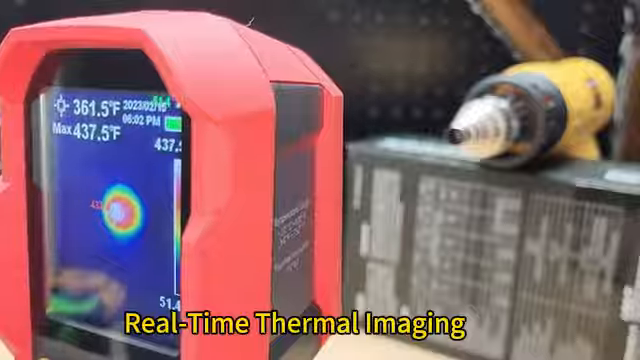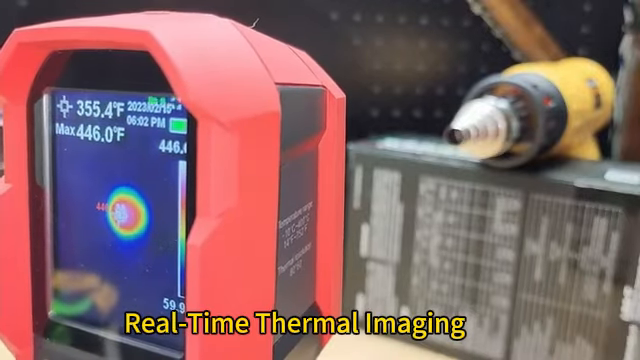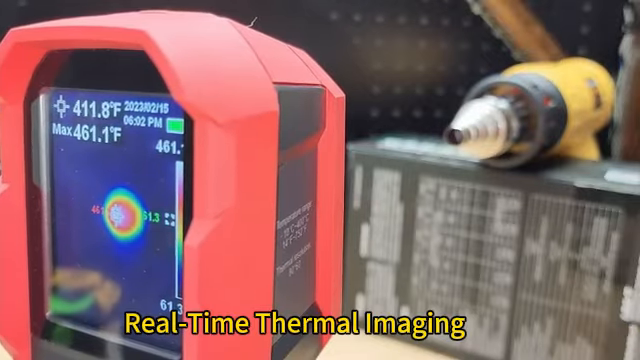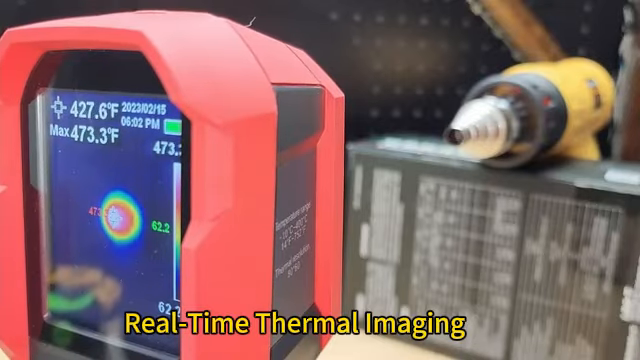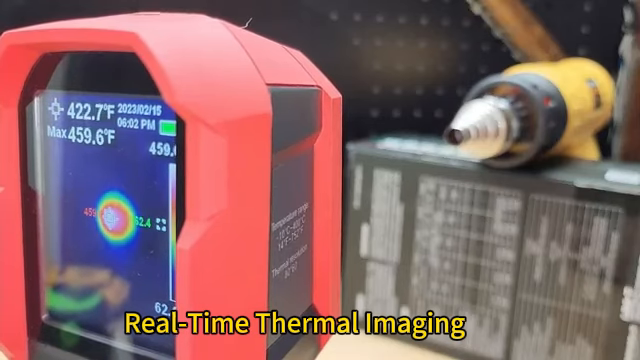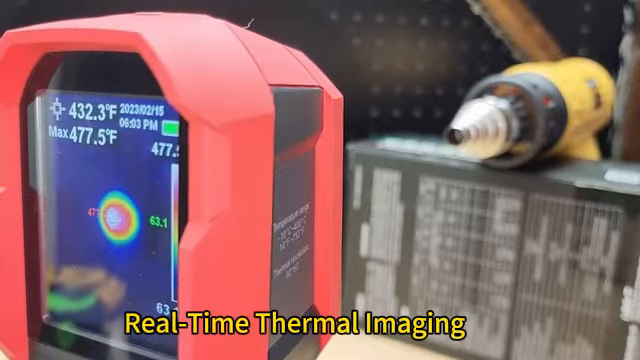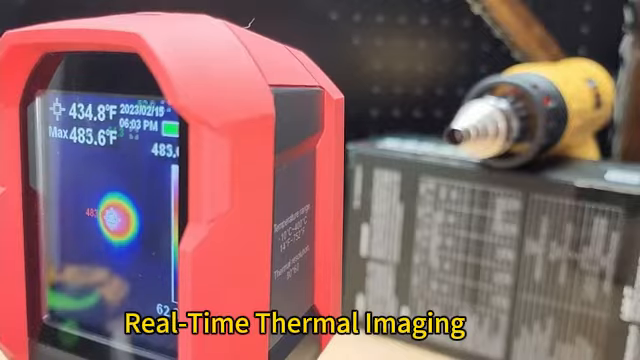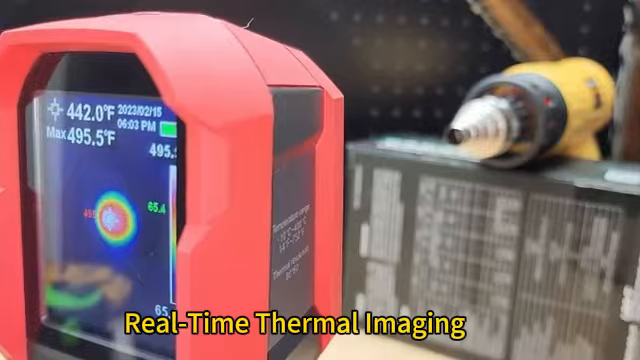So you can see it's quite a bit of difference from the lowest setting to the highest, and that tells us that it absolutely does work as far as our temperature setting on the back there. Up to 460, doing pretty good. 470. So you think we can hit 500? Can we hit 500? 490, 495, 499, 500. We made it.